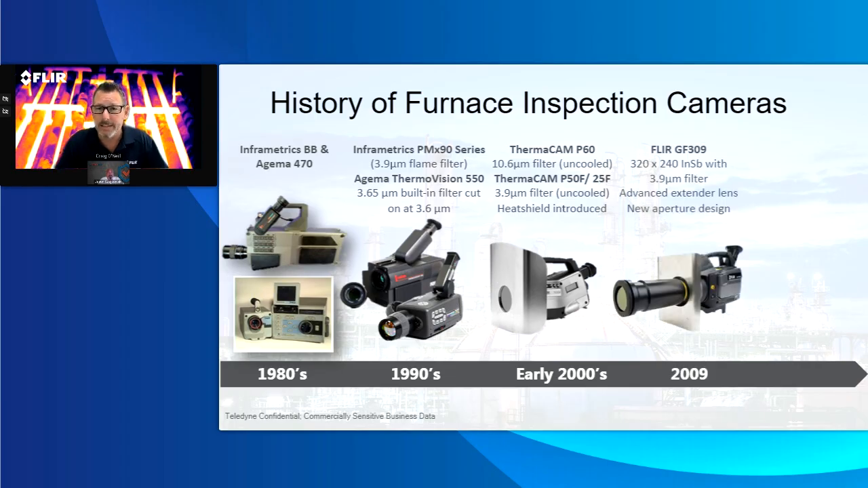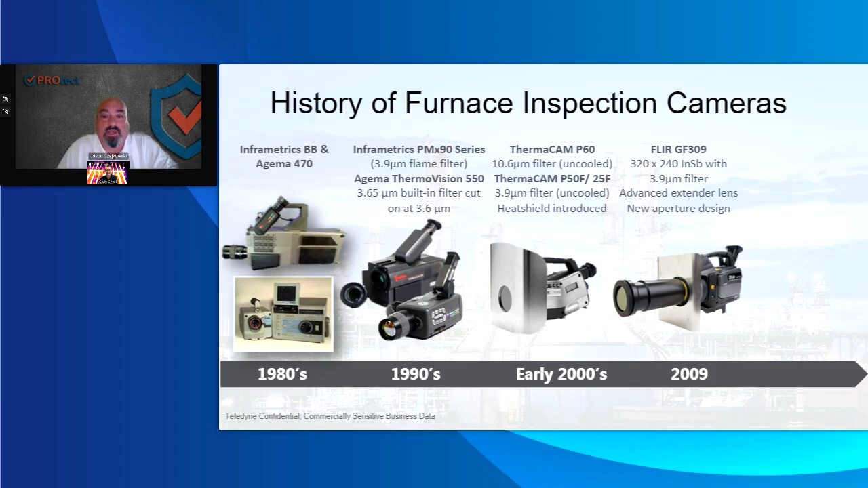And then I think the camera that's been the one that you've been using for many, many years is the 390. We did a couple of things. We reintegrated the protection, the shield, but we also added an extender lens to this to make it easier. Did you have experience with that over the last 5 years plus? Oh yeah, definitely. The 390 camera is a go-to camera in most cases.